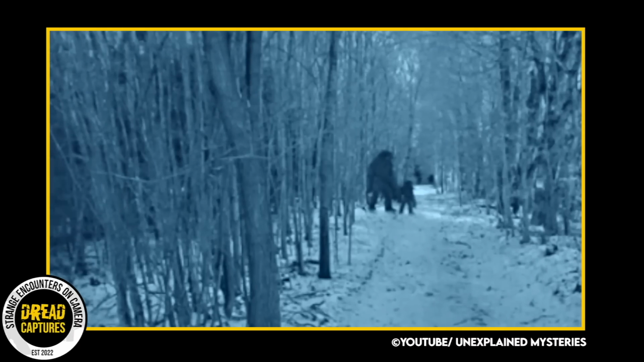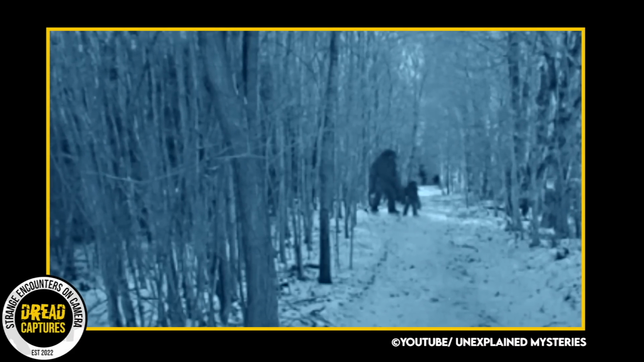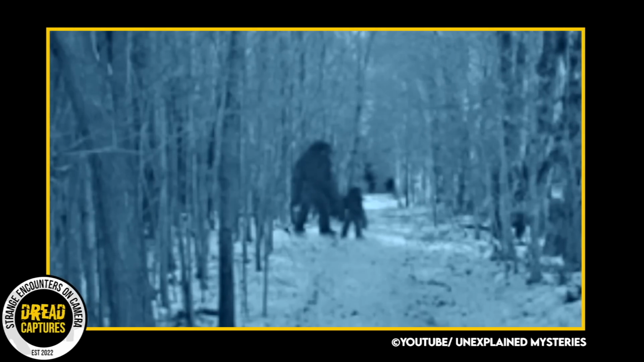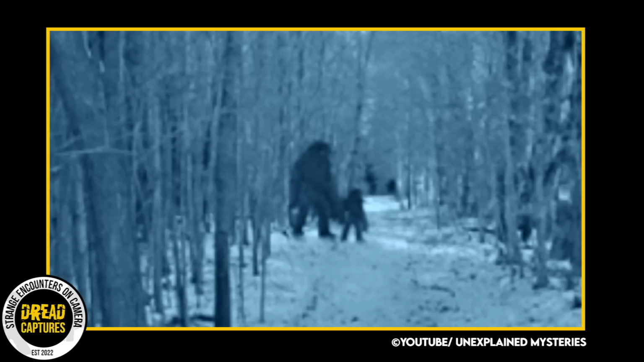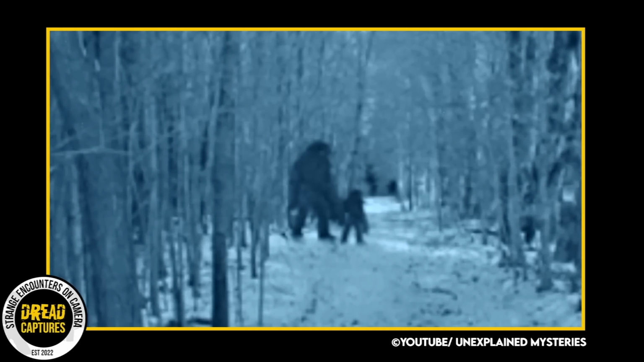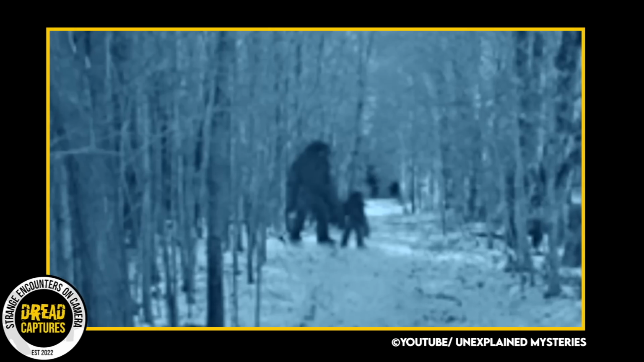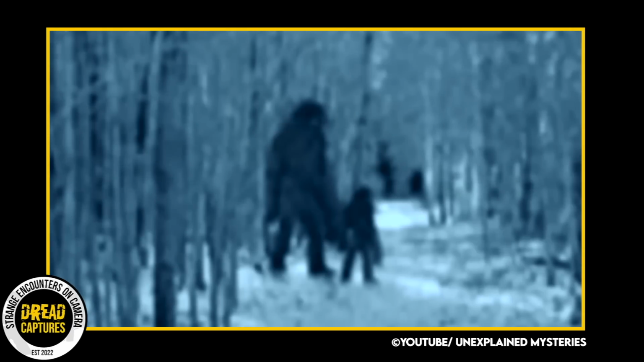This photo shows an image captured by a trail camera. It shows what some believe to be an adult and juvenile Sasquatch. While scientists are not convinced of the existence of these creatures, many amateur researchers continue to claim their existence and believe they are getting closer to proving it with photographs like this.